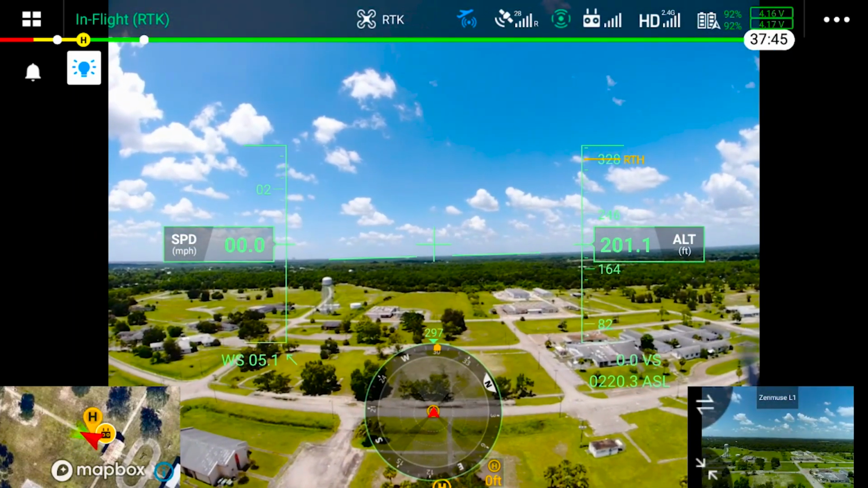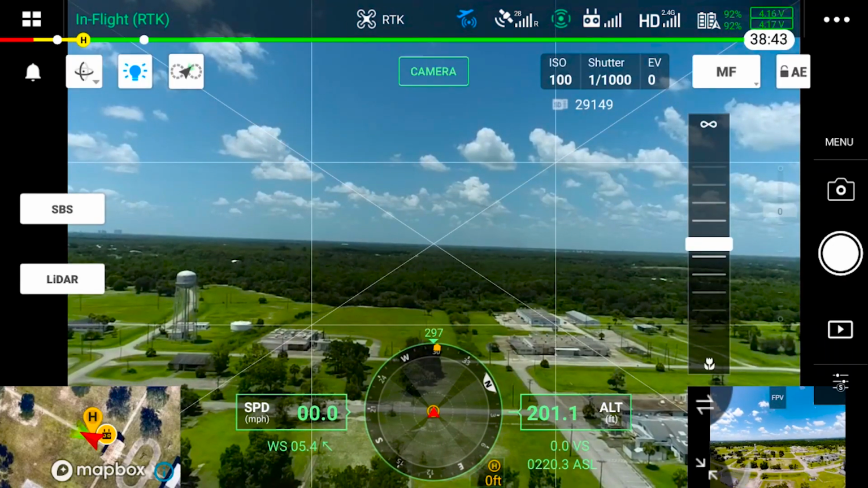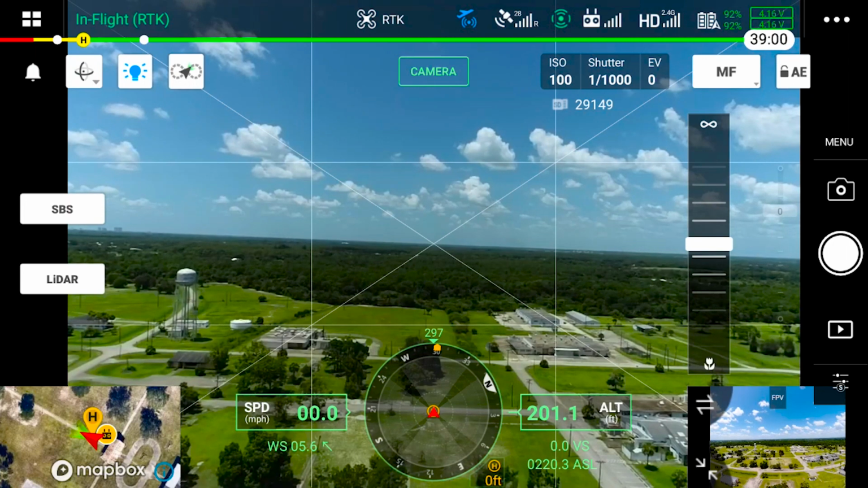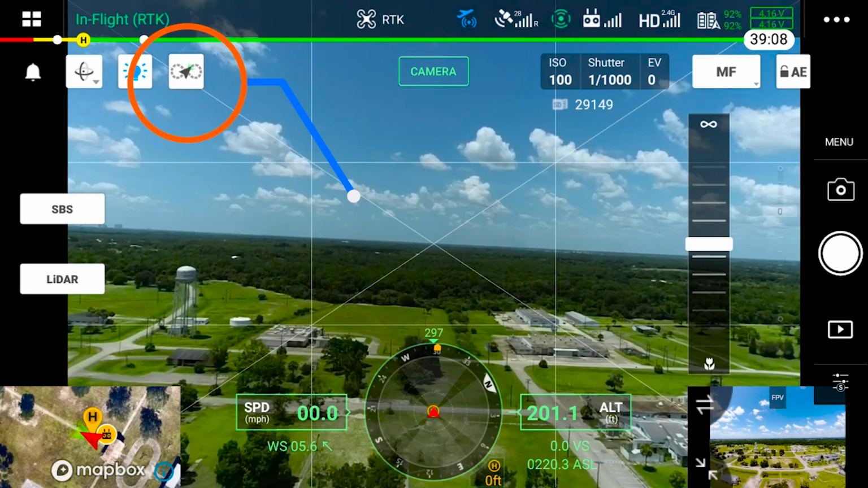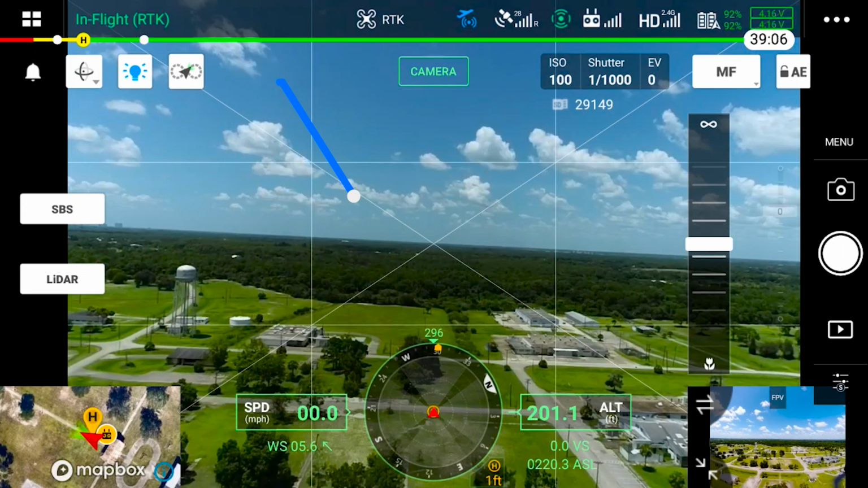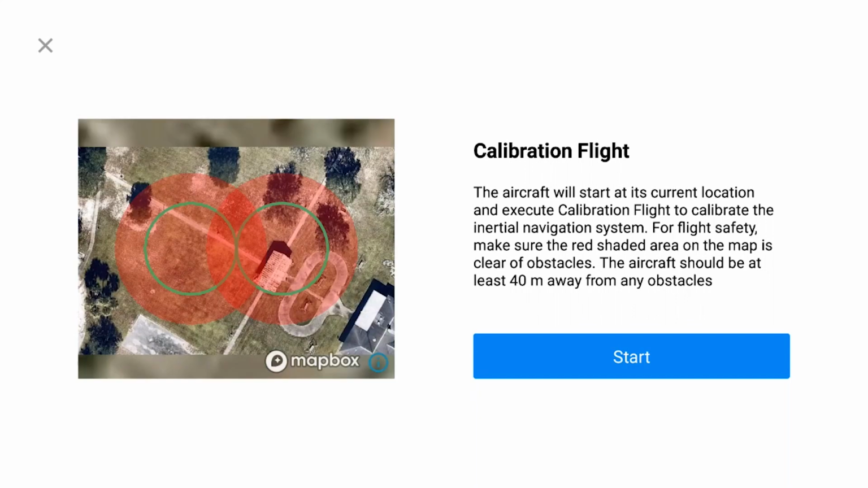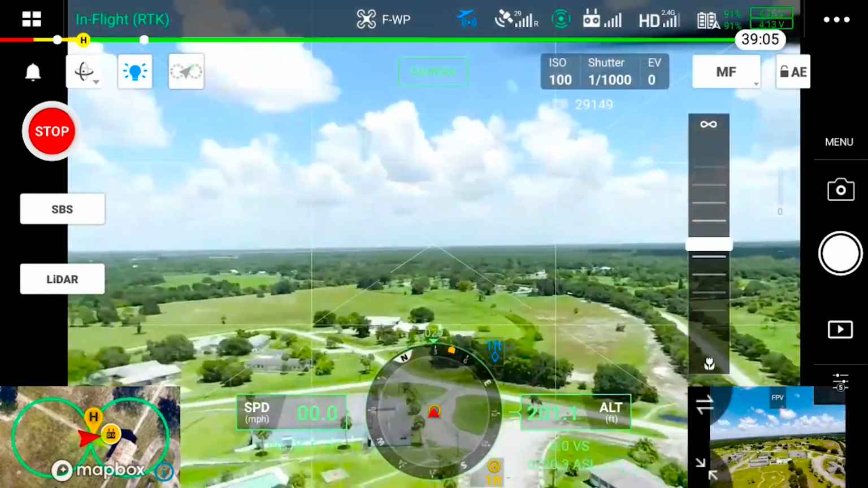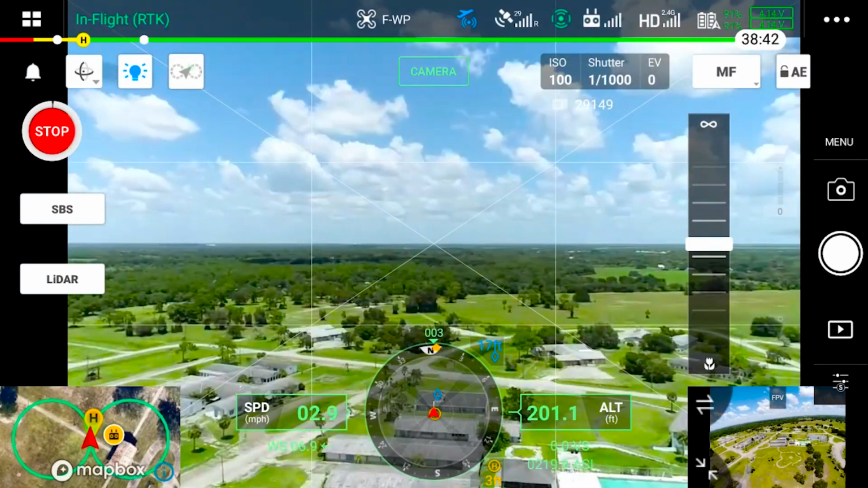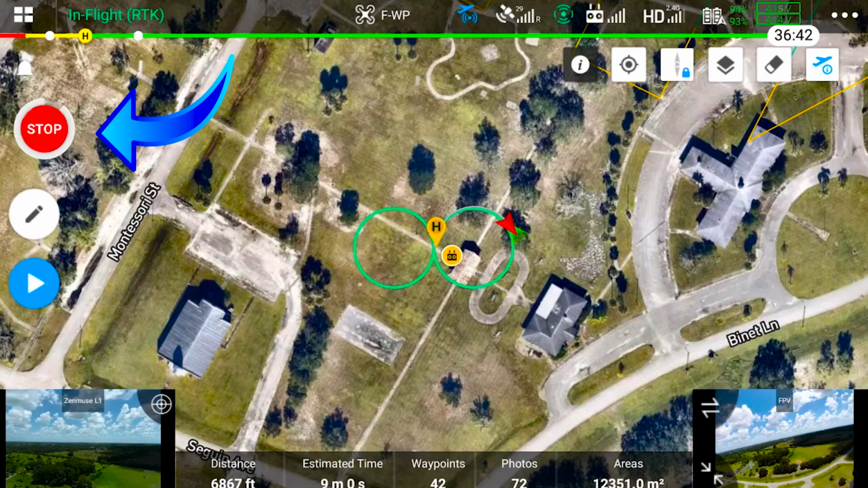Now I'm going to go ahead and switch over to the Zenmuse L1 sensor, and I'm going to go ahead and do this calibration flight. You can see up here in the top, right underneath where it says in-flight RTK, there's a little figure 8 there. That's going to be my calibration flight. All right, commencing calibration flight now, and start. Now if I need to stop at any point in time, the stop button's right there on the left.